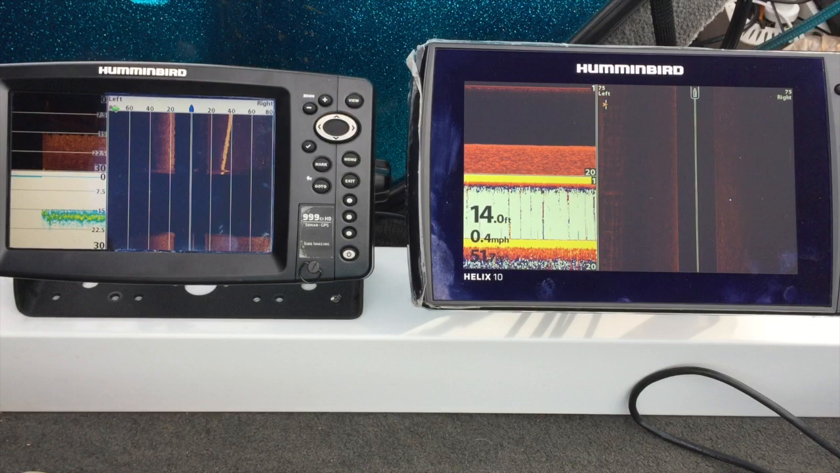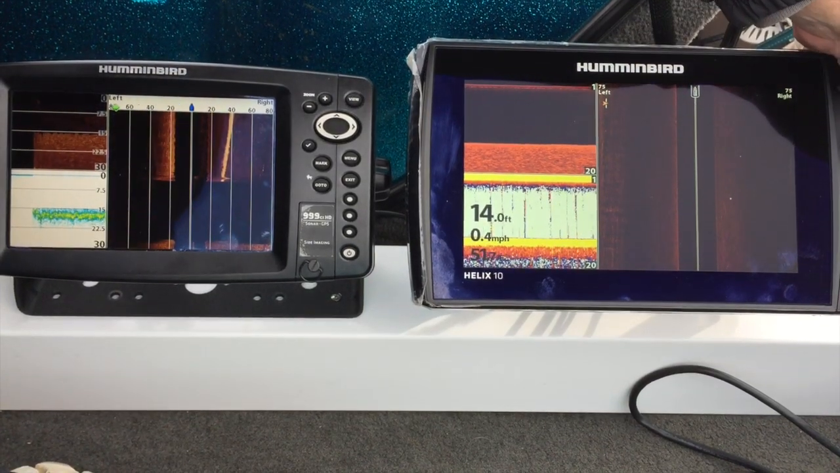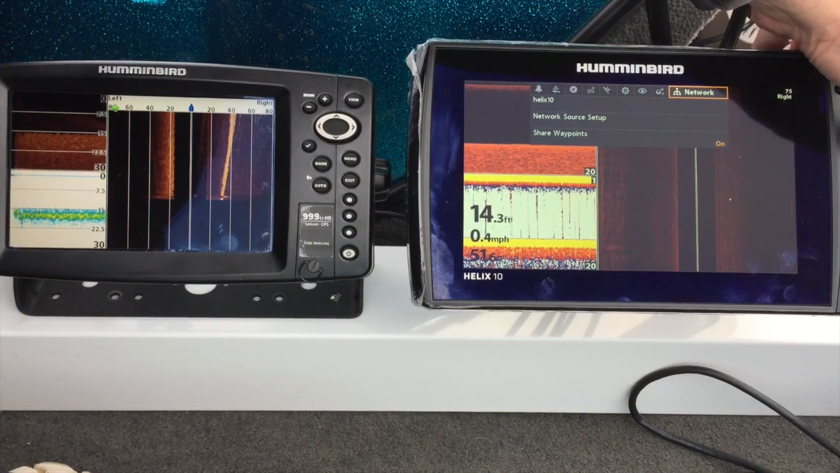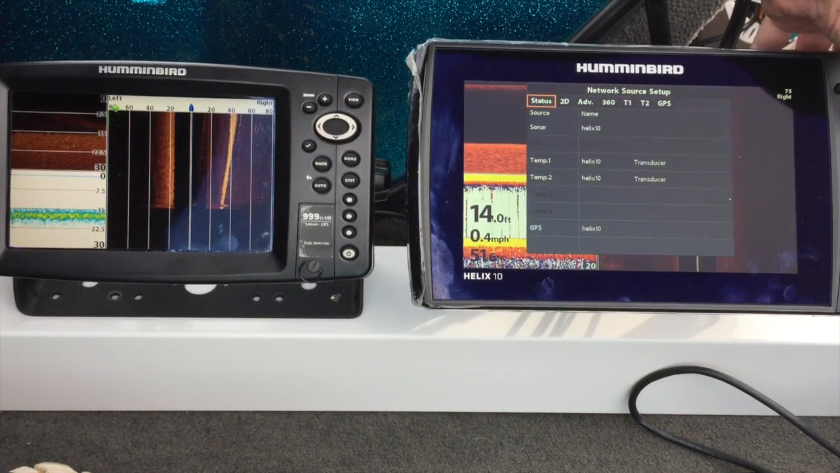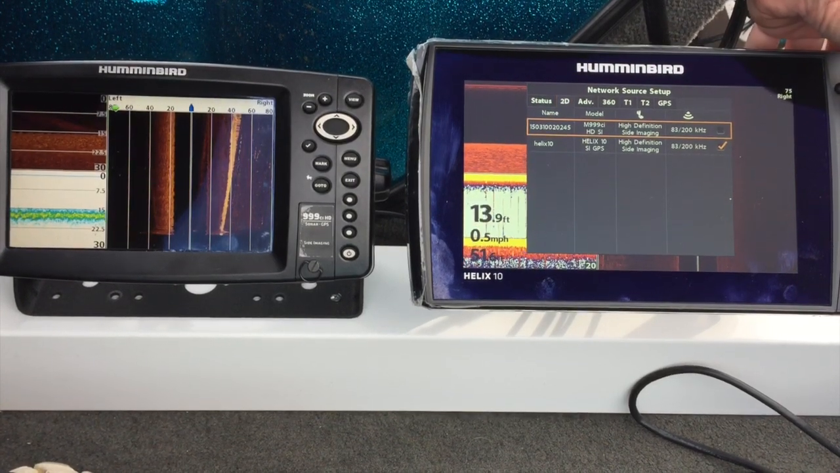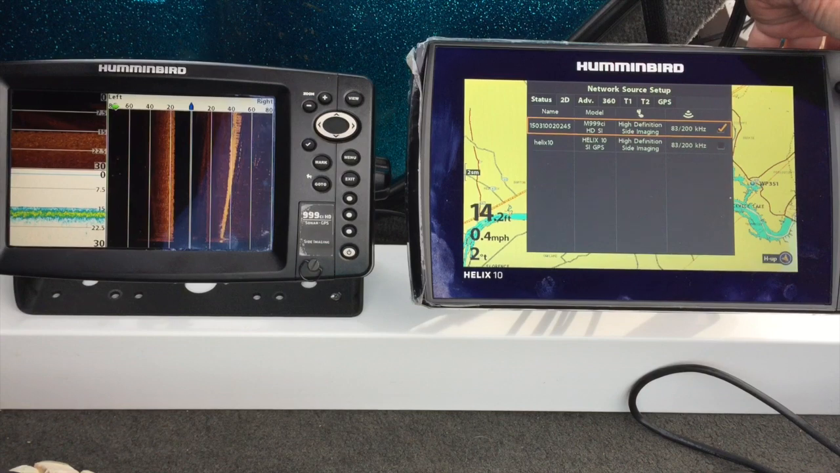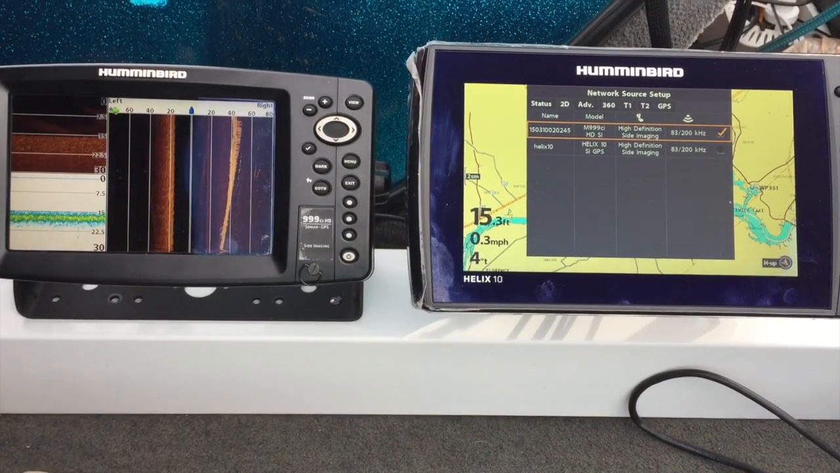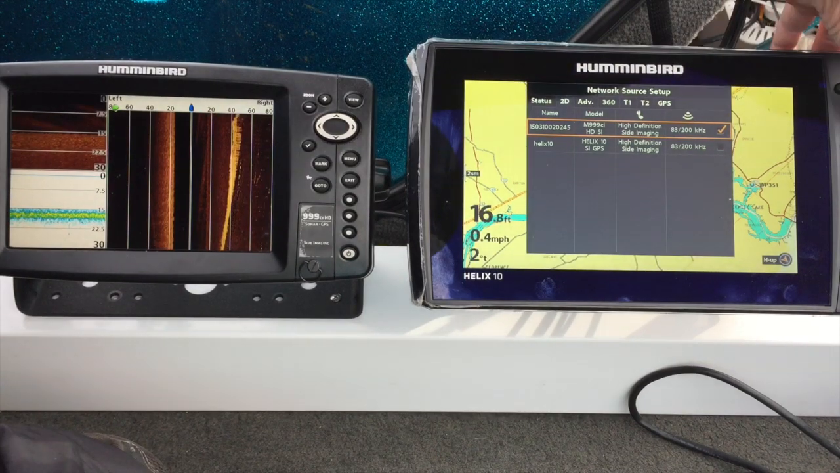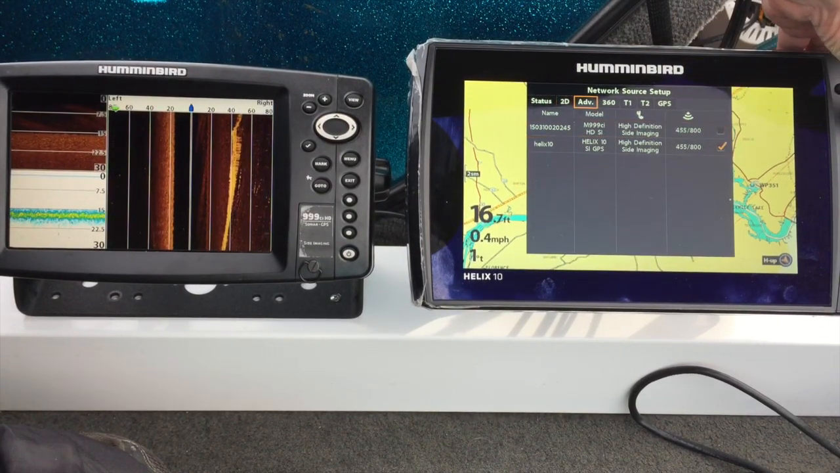So let's do this. Let's go to menu, network sources. All right, let's set both of them. Okay, that's using the 999. All right, and let's go over to the SI.